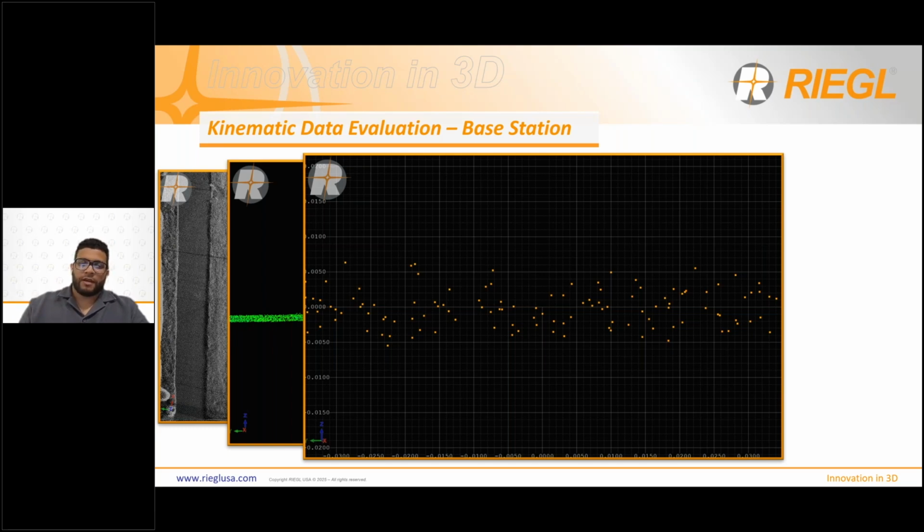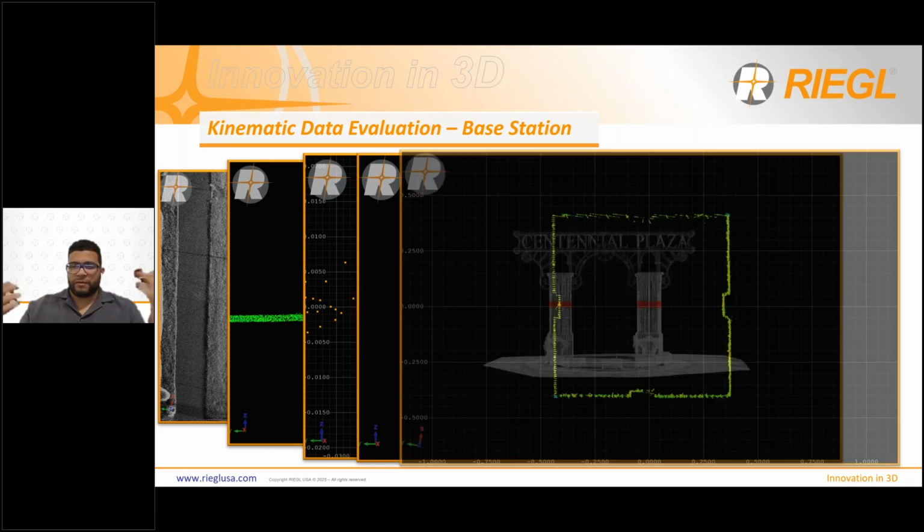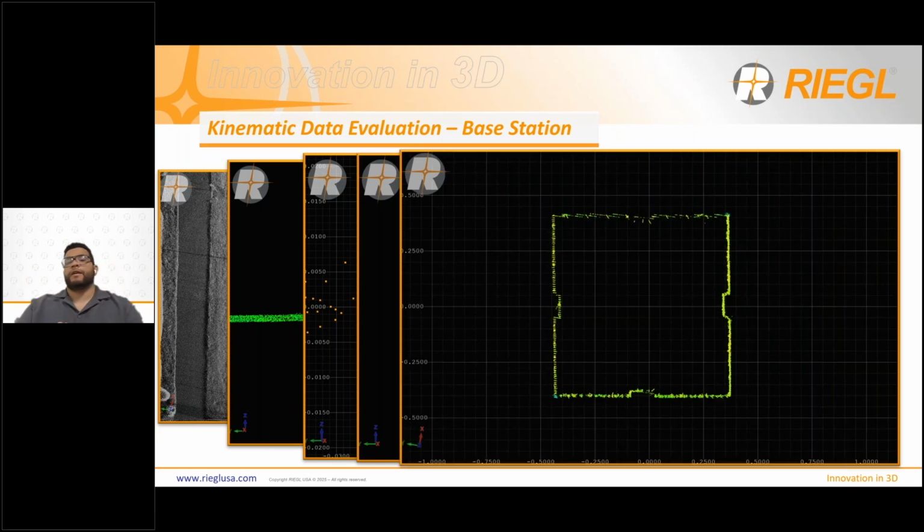I also took a horizontal cross section of the Centennial Plaza sign. It's a good way to show how multiple passes align in the kinematic mode. And taking that cross section, we can see that the pass on the right-hand side and the pass on the left-hand side both align, as well as data on either side of the pillar, which is very important for kinematic processing.